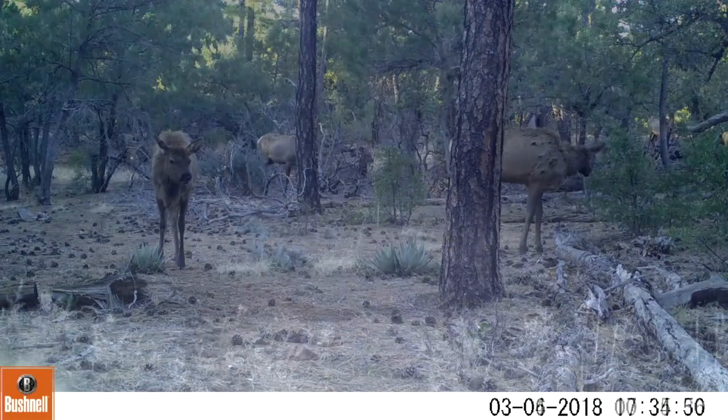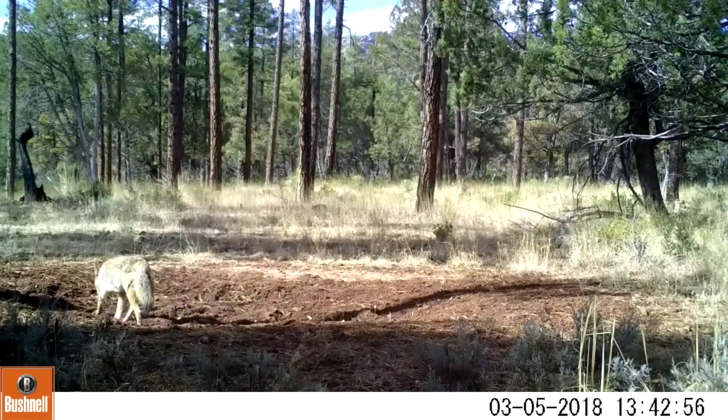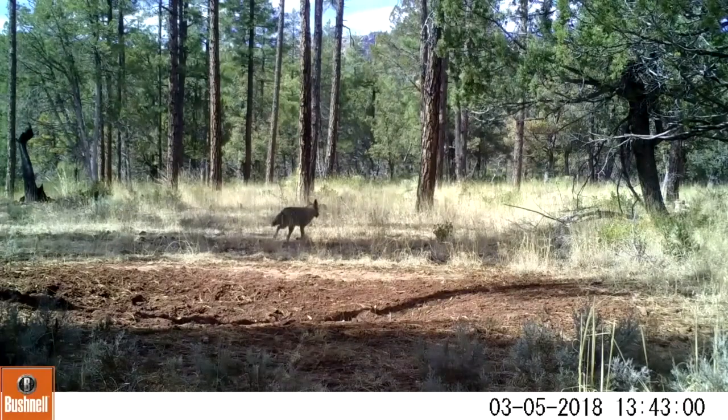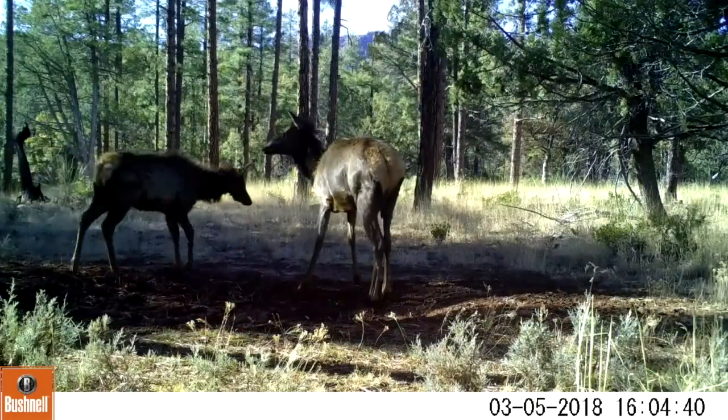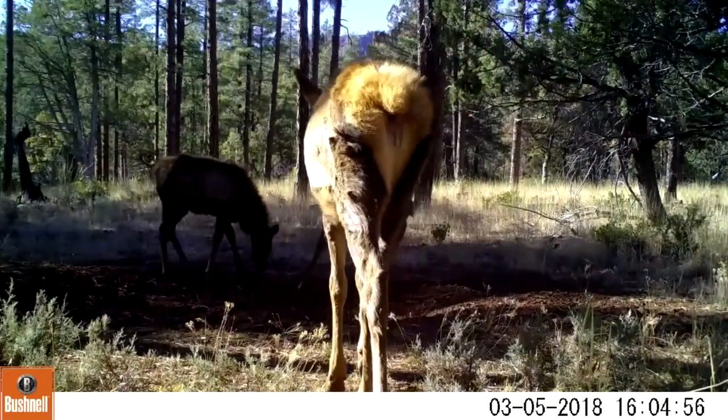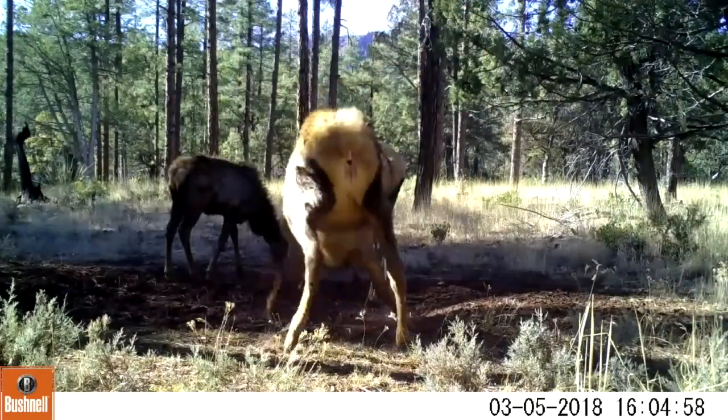This is also about the time of the year when the bull elk are going to start losing their antlers. Here we have a coyote coming into this water hole. They will start doing that in the next couple of weeks, starting with the large bulls with the larger antlers.